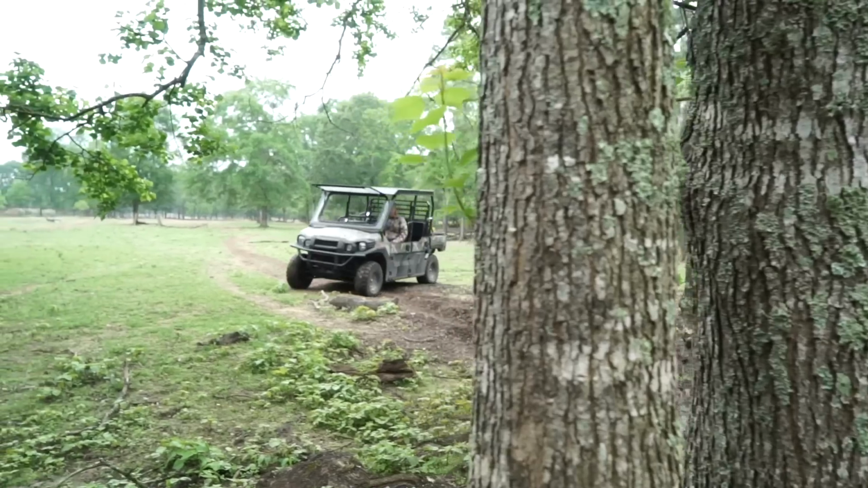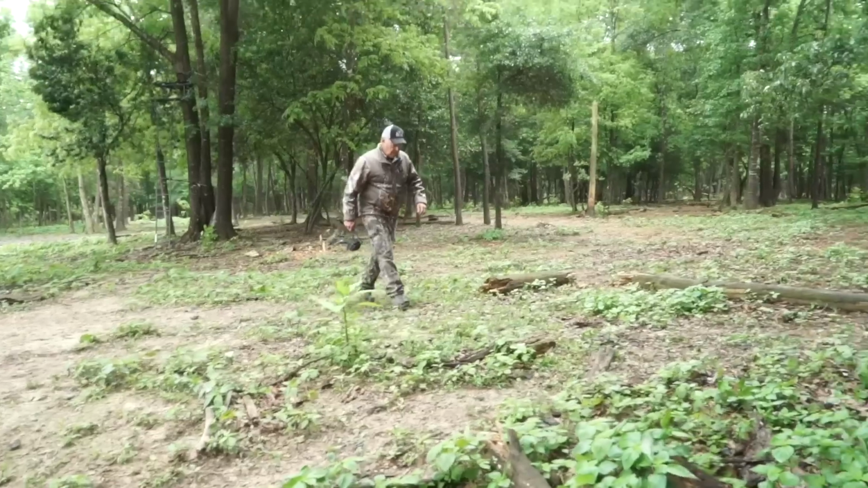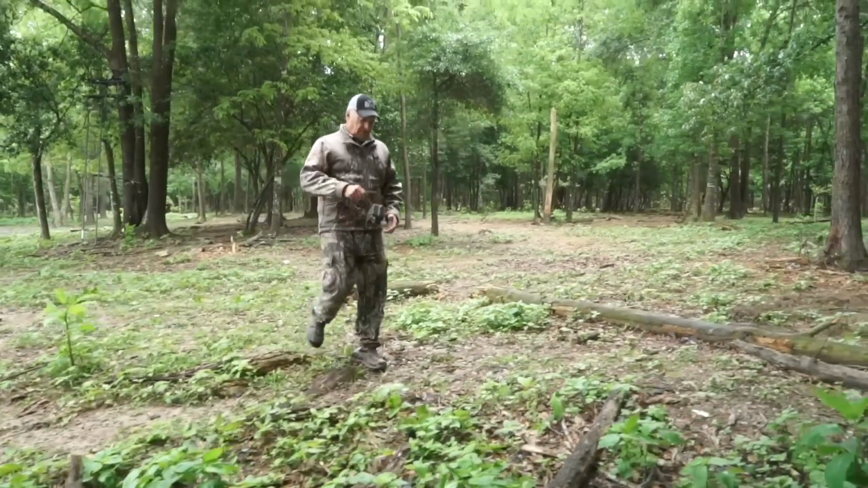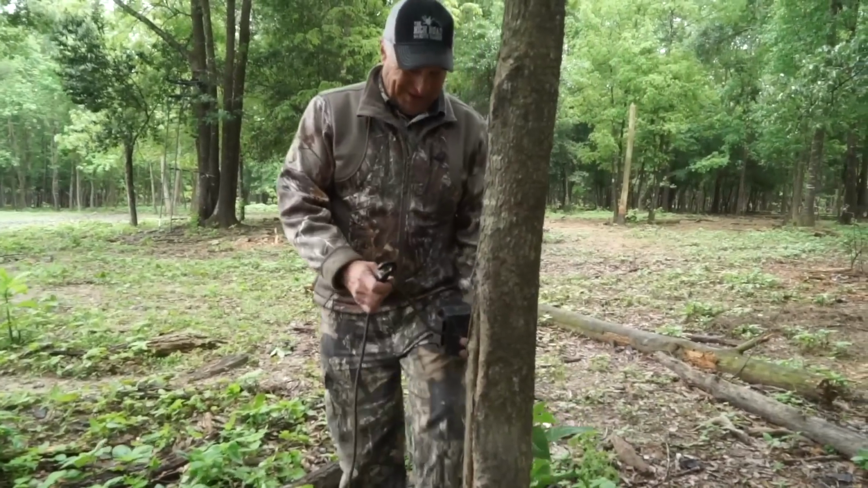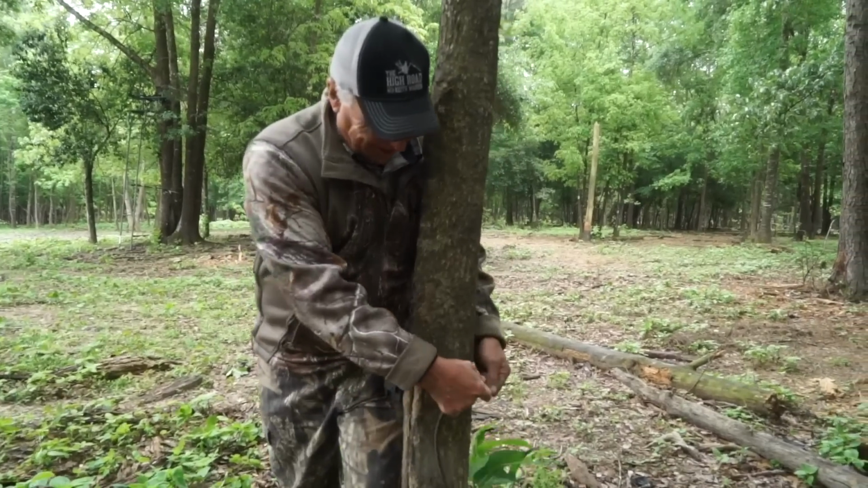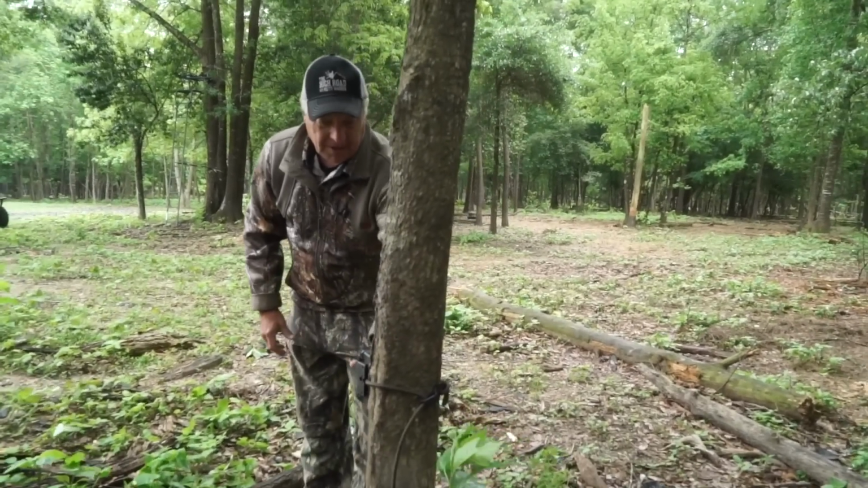After my dad dropped me off at my stand, I knew he was gonna go to his, but first he went to set up some Reconyx game cameras. This little spot right here, Billy calls the honey hole for good reason. Every single time you put somebody in here, it seems like they smoke a hog. So what I'm doing, I'm putting my Reconyx up so I can get some nice video.